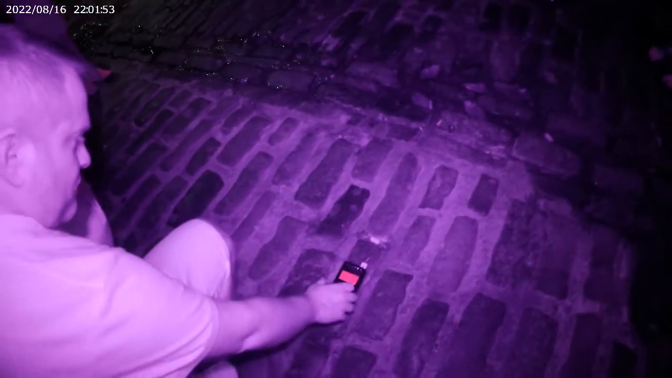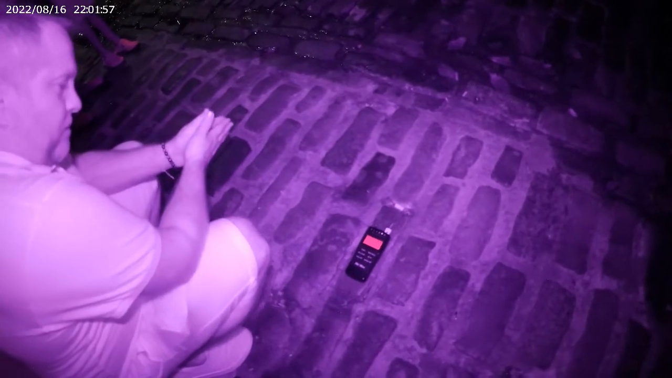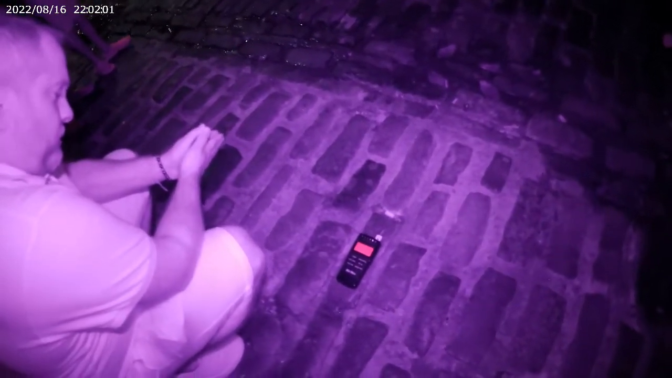1.0. Okay, so that's natural from the earth. We're going to let it kind of ride there for a minute unless you want to pick it up. I'm good with it. I don't really expect it if your initial reading is a 1.0. But again, I've seen it go all the way to 15 in this space.